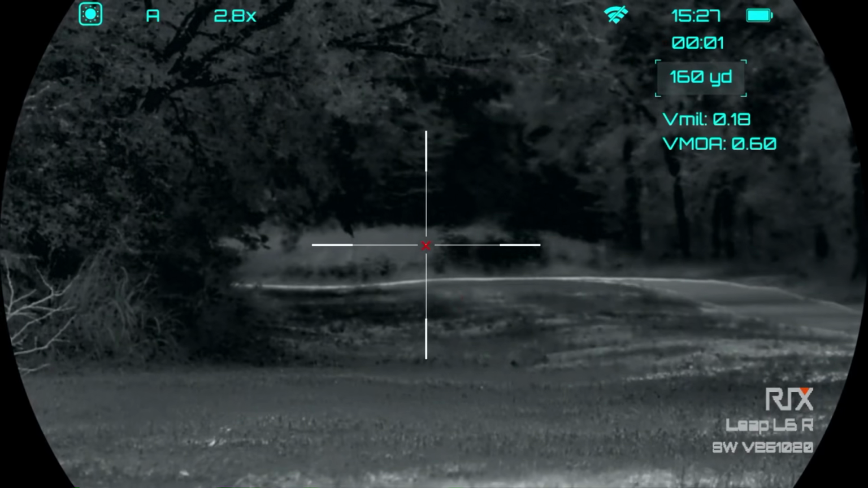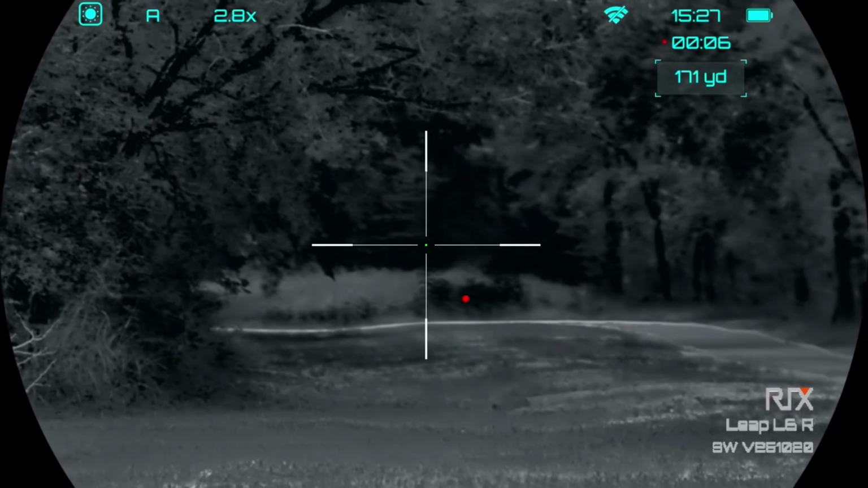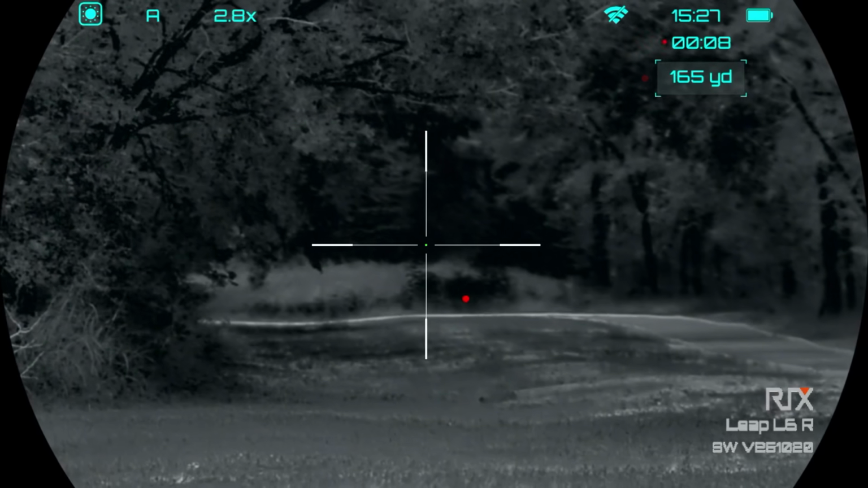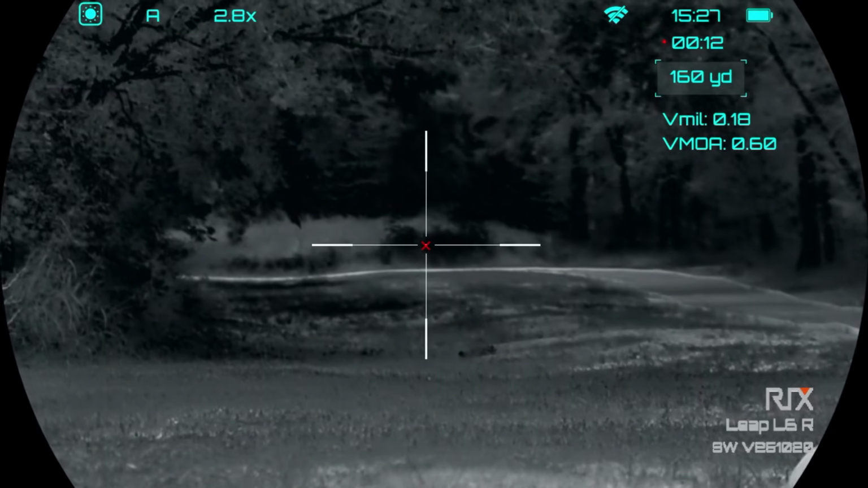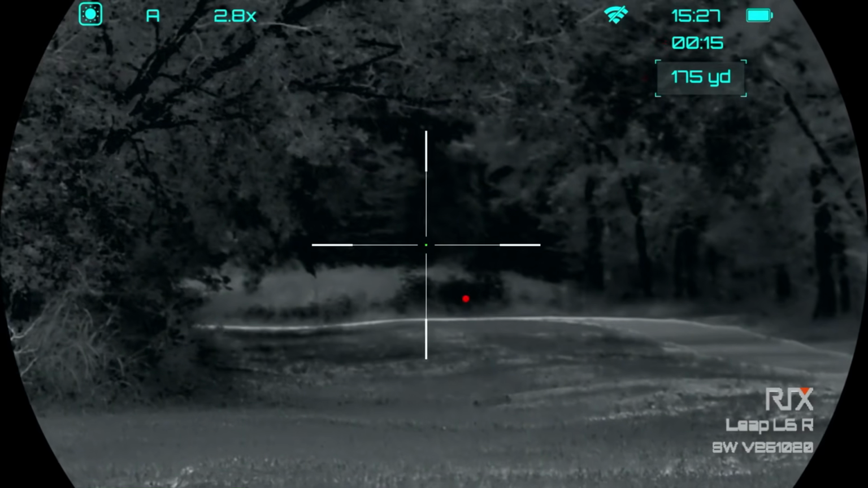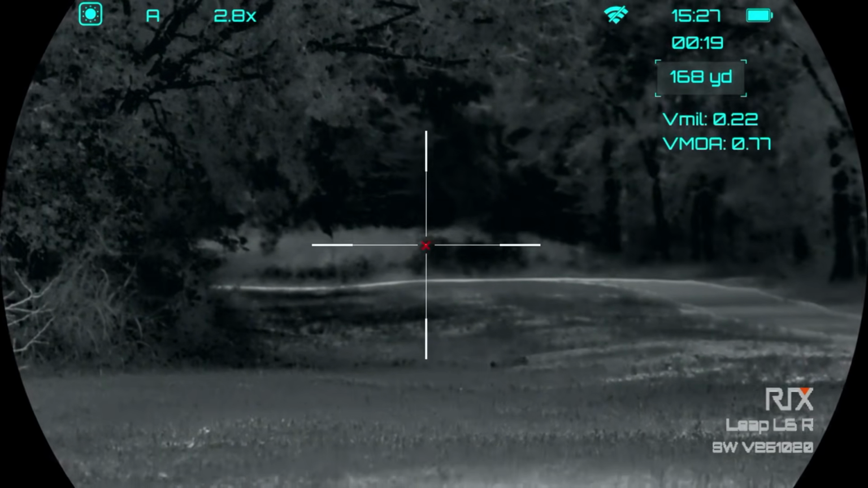And then of course your LRF. So I really love the LRF on this unit. It's a little tiny dot. I've used some scopes in the past that just use some big squares on the side, and that's kind of hard when you're shooting a coyote at 300-400 yards. You know, you can hit grass and trees on the way to that coyote.